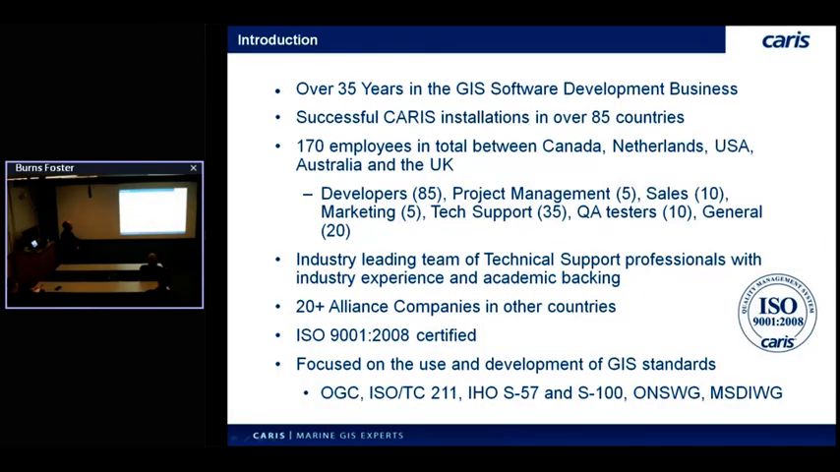Just to give you some background, I don't want to go through a big sales speech about CARIS, but just to give you an idea of the background we're coming from, I suspect many of you are familiar with who we are anyway. We've been in the GIS software business for about 35 years now, a little over that. We've got installations in well over 85 countries now, about 170 employees across several different continents, the main office in Canada, like I said, just about 6 hours north of here. A decent sized office in the Netherlands and smaller offices in the US, Australia, and the UK.